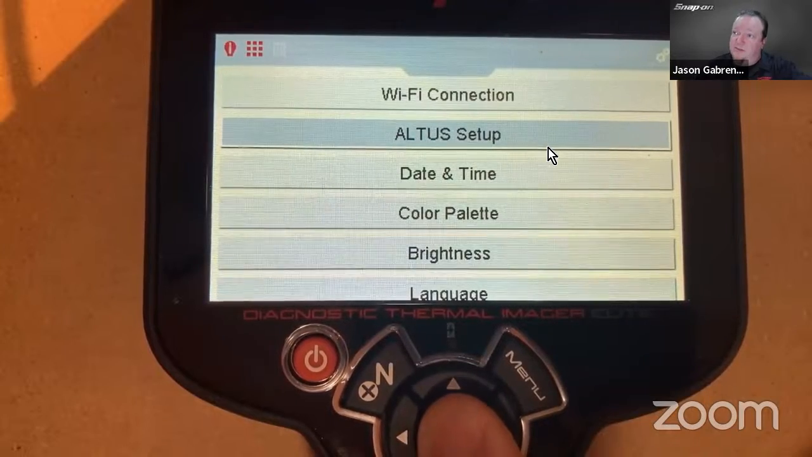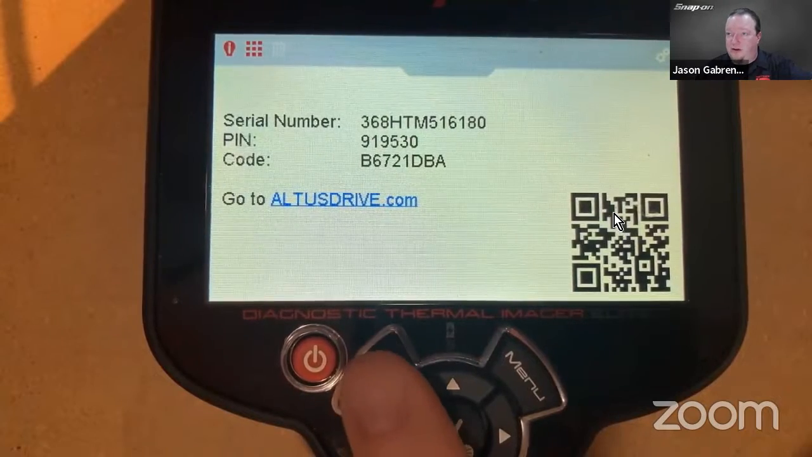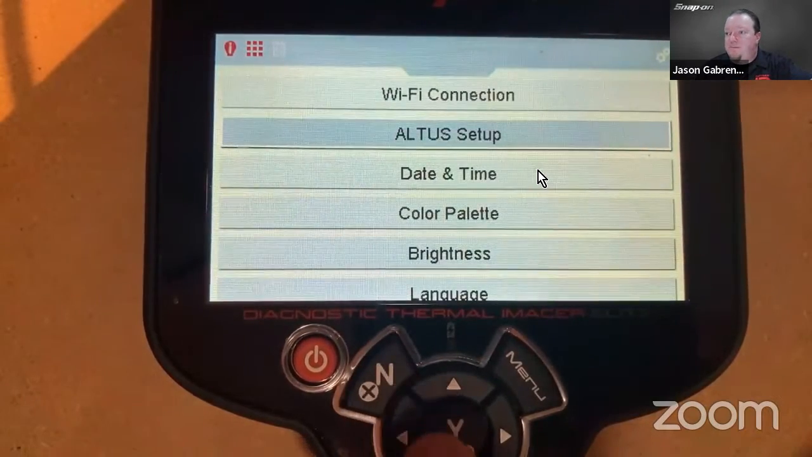So Altus Setup is going to give me my serial number, my PIN, and my code. And it says go to Altus Drive. There's also a QR code that gets you there. Date and time, of course.